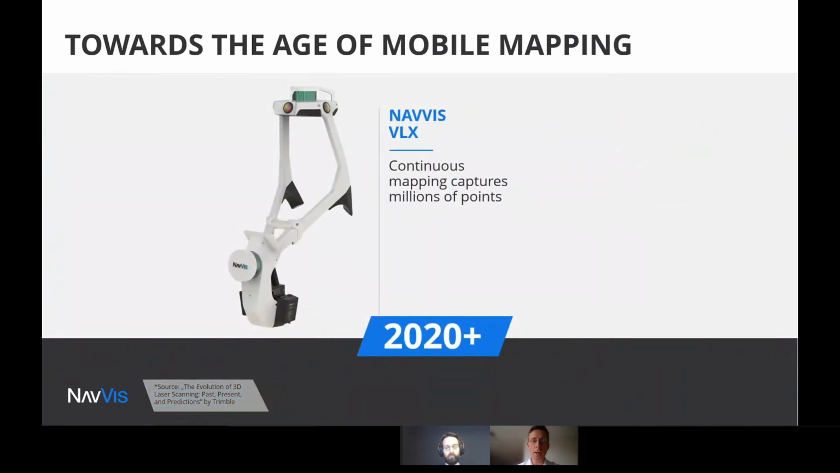Very recently, actually just about a year ago, we launched a new device called the Navis VLX, which is basically the same type of technology as the Navis M6 that you saw on the previous slide, but on a portable device. Here again, we're talking about a device that continuously captures the 3D geometry of the building and also captures pictures. The combination of the two, the pictures and the point cloud, in the end creates what we call the Navis digital twin. And I'll come back to that.